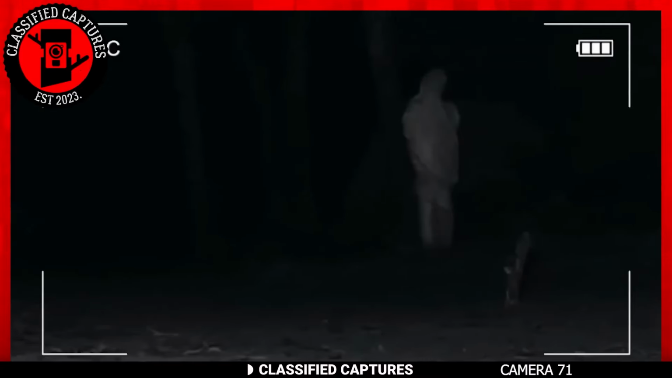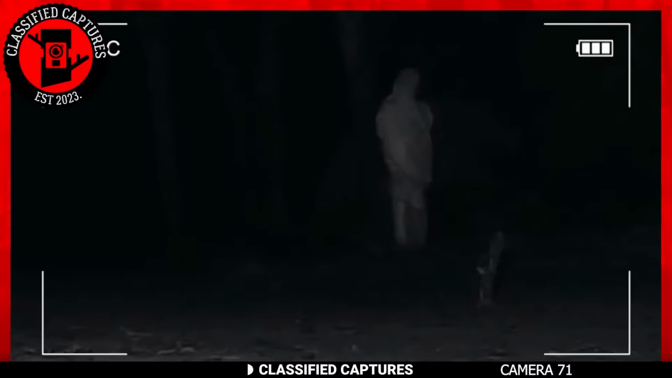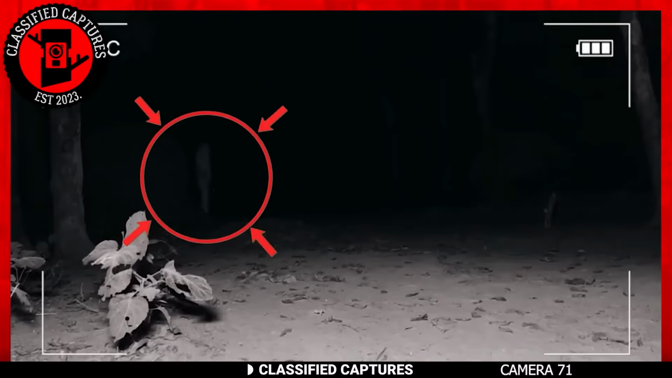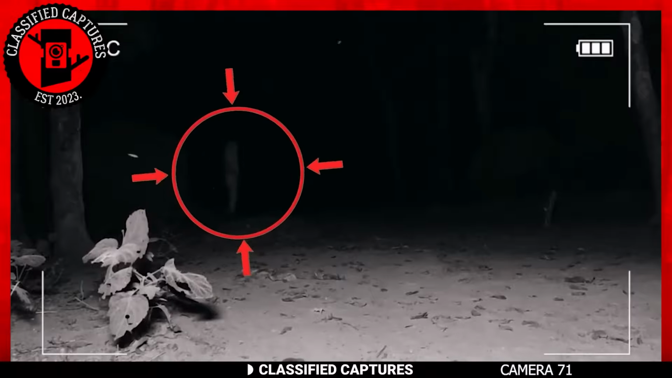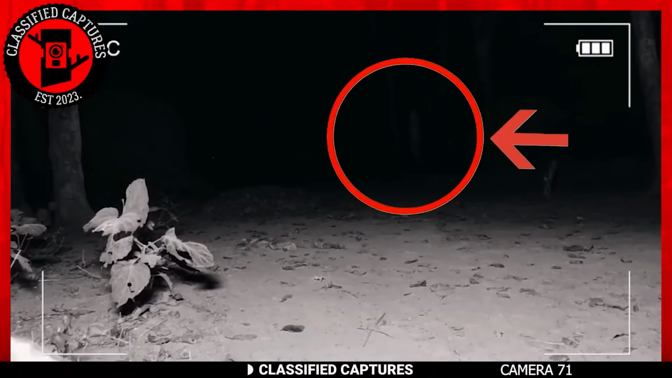Upon examining the footage, you'll notice an ethereal figure draped in white robes. However, the creature doesn't remain stationary. It eerily fades away into the night just as mysteriously as it appears. What was it? No one knows. But what do you make of it?